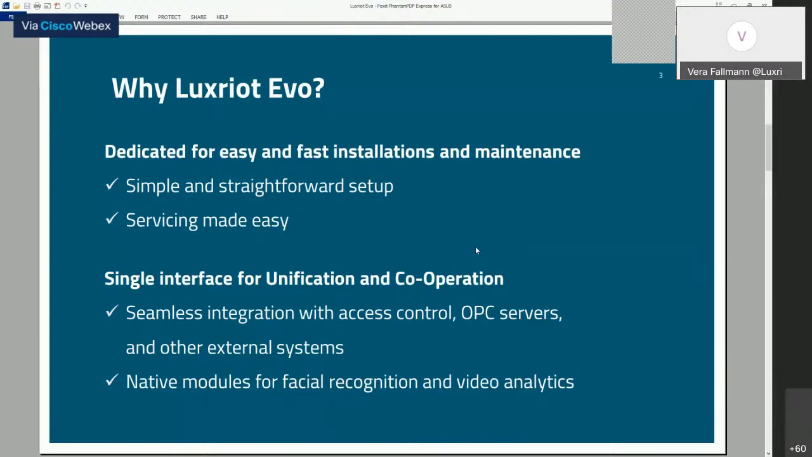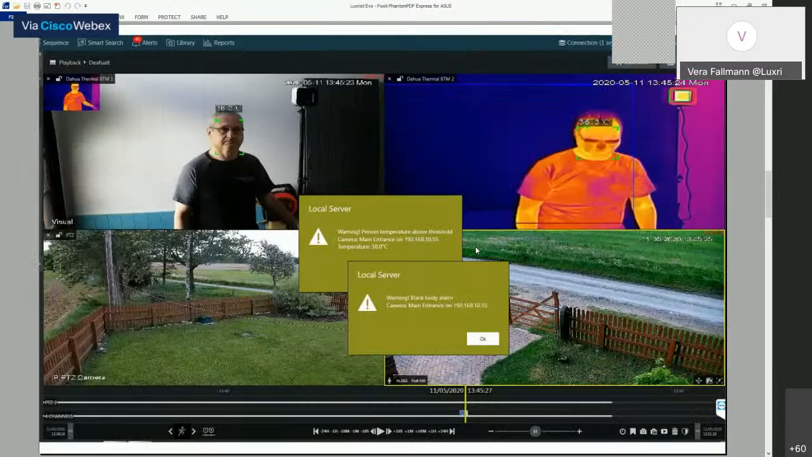So in a nutshell, Evo software fetches video streams, events, and metadata directly from thermal cameras to be processed. Then it executes automated scenarios and distributes the video along with the alarms to the thick, thin, and mobile client applications accordingly.